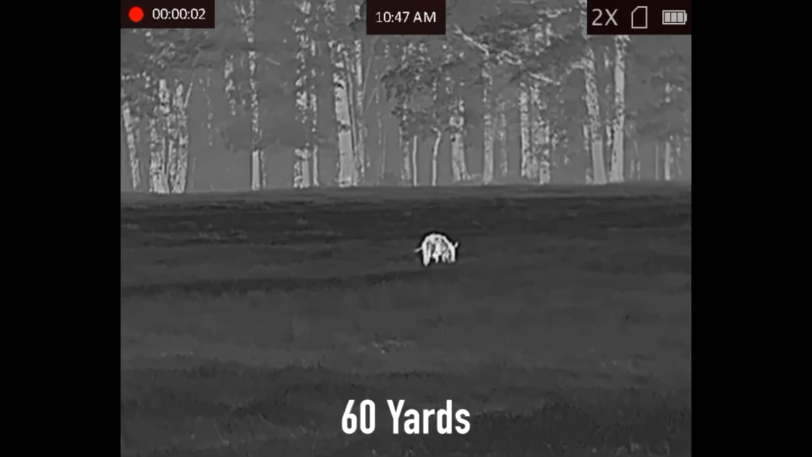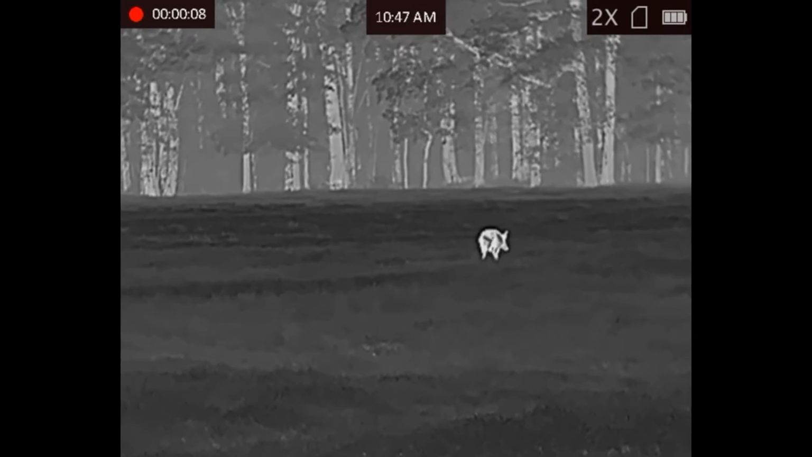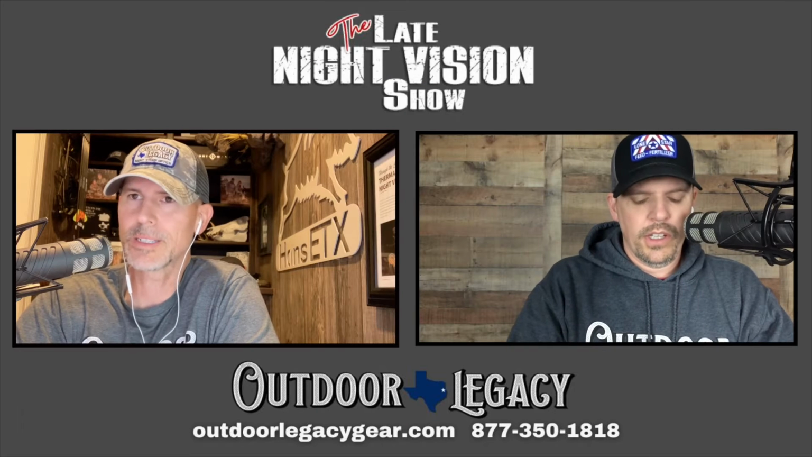But those are the differences: magnification, field of view, price. Those are basically the 3 main differences between the two. And that's it. I think we've run through it all. 5-year warranty, price.